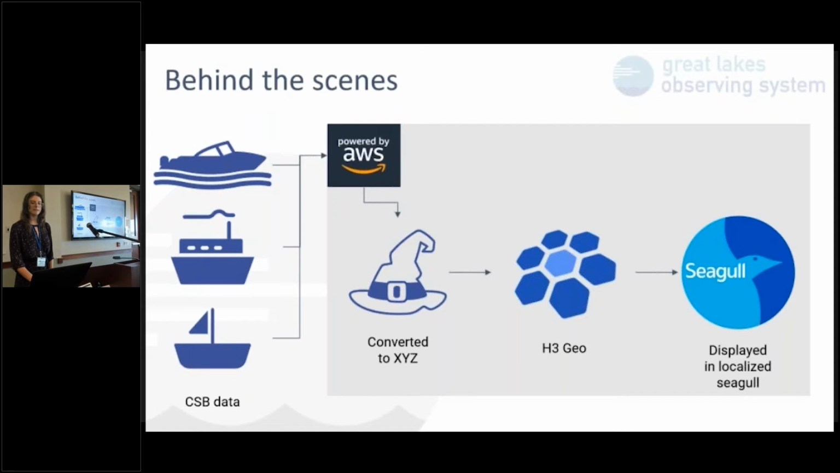And then it gets binned into H3, which if you aren't familiar with H3, it's a hexagonal grid-based API that essentially bins data into varying sizes of hexagons, which in our case, we're calling hexolutions. It's similar to Google Maps. As you zoom in and out, different hexolutions appear and disappear. And once it's binned the data, it creates a GeoJSON that we are displaying in Seagull, which at the moment is just a prototype.